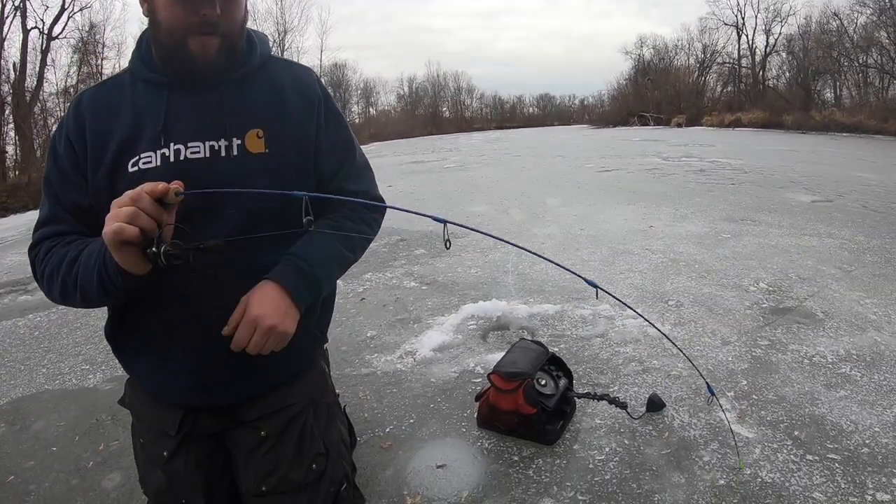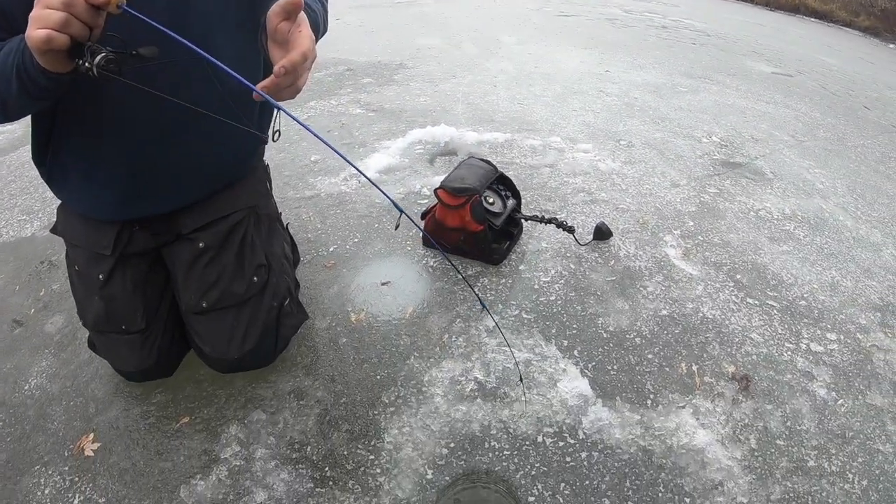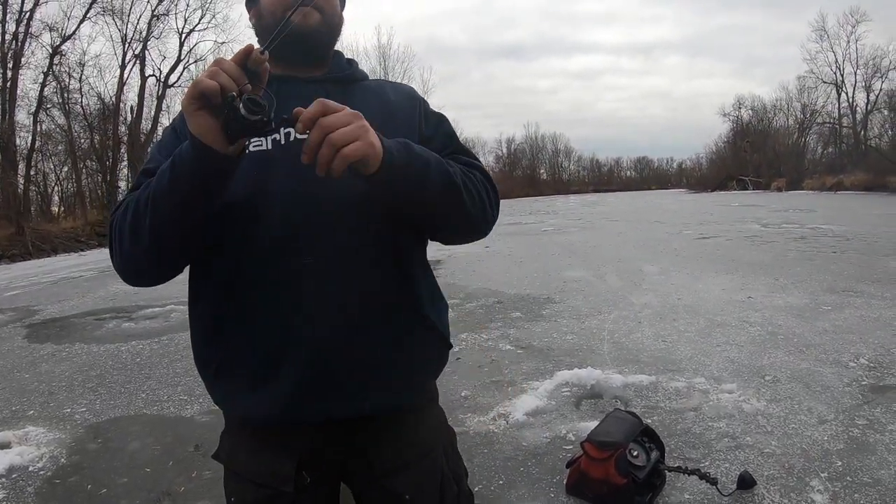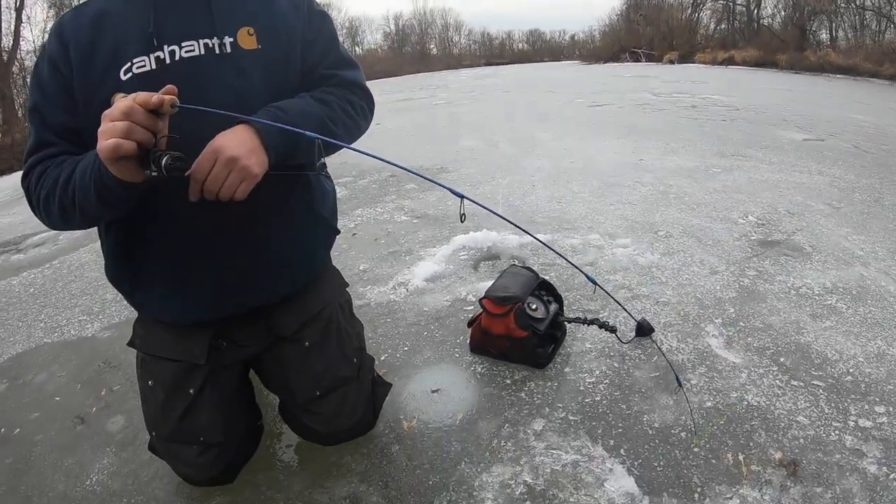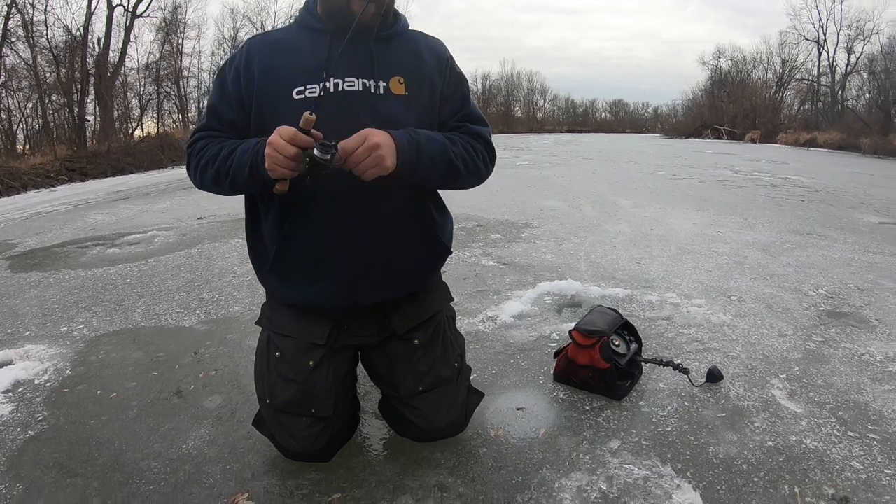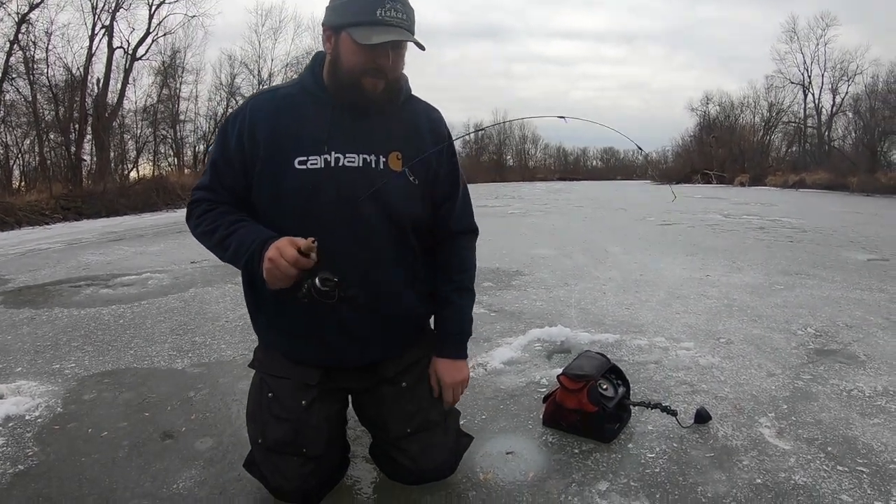Yeah. I don't know how to describe the way it's fighting. I'll tell you what. The way it slacklined like that and then was still hooked up, that kind of did seem catfishy. Well, we're on a river. You never know. It could be like a 7-pound flathead or something. Yeah. 8-pound flathead.